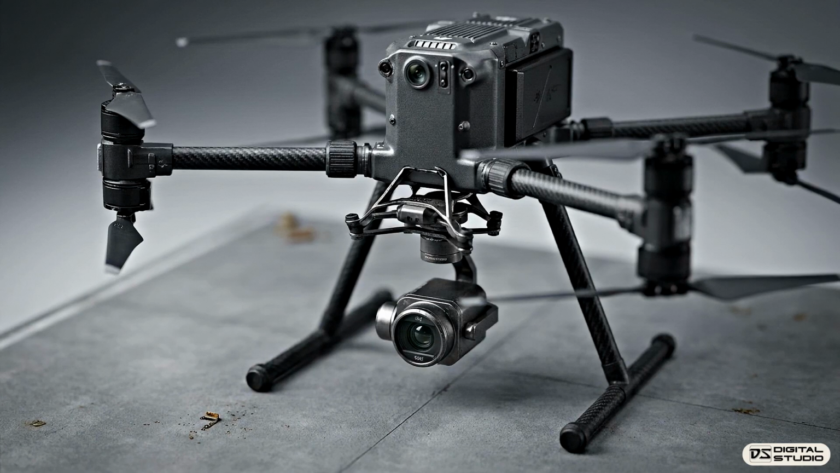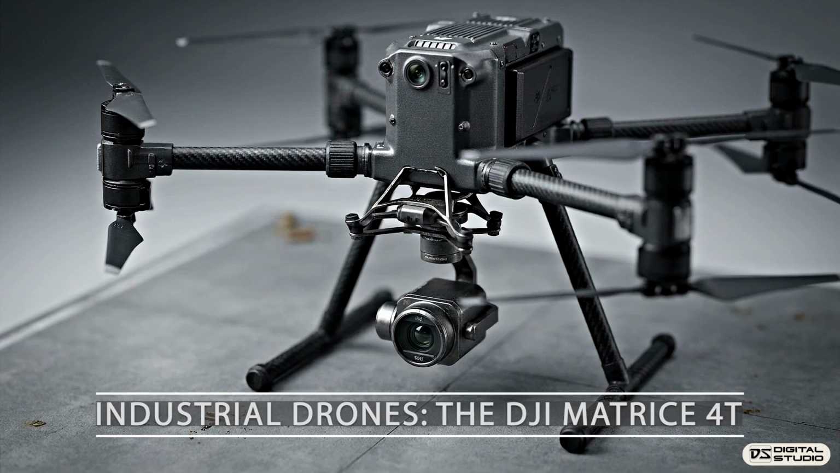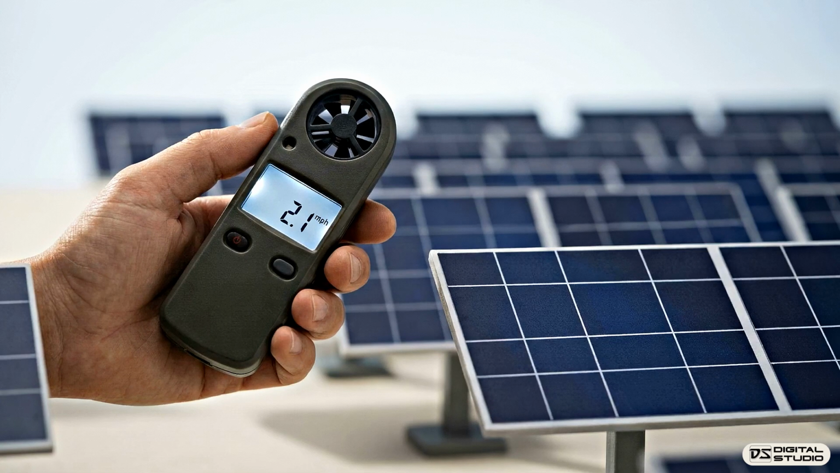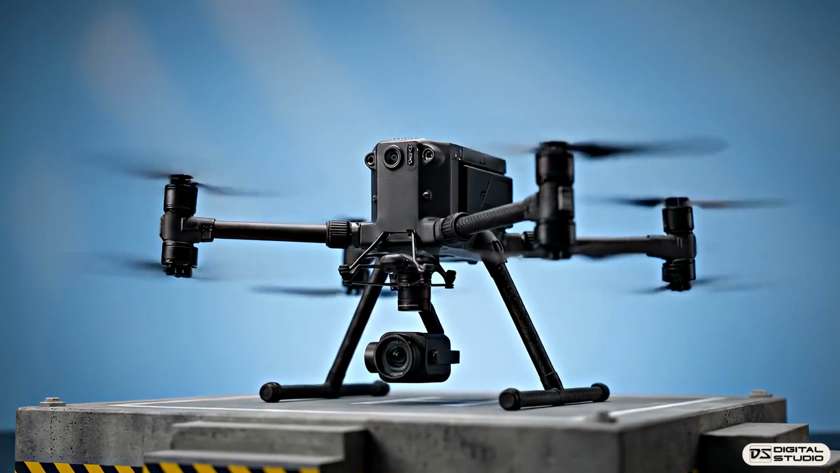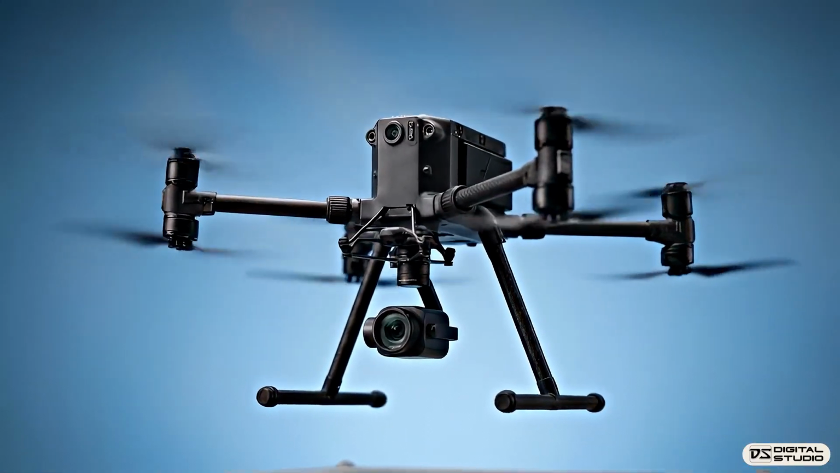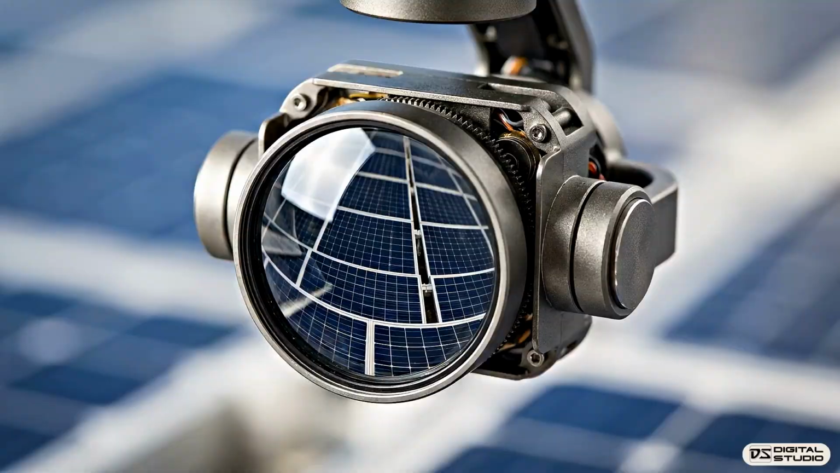To solve this, operators now deploy industrial-grade inspection drones like the DJI Matrice 4T. These automated diagnostic platforms turn high-altitude flights into precise technical assessments of the plant's health. Capturing accurate diagnostic data requires strict environmental conditions. You need low wind, clear skies, and a midday solar window to ensure stable sunlight before the drone gets off the ground. Once airborne, the drone deploys its first payload, a high-resolution RGB sensor.